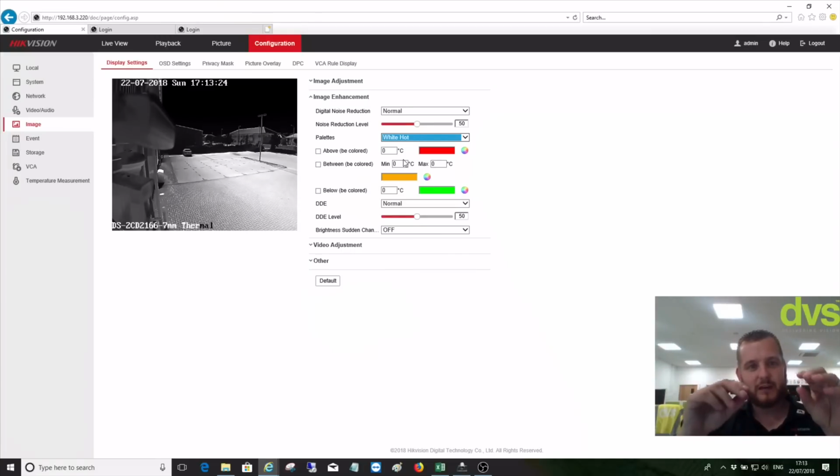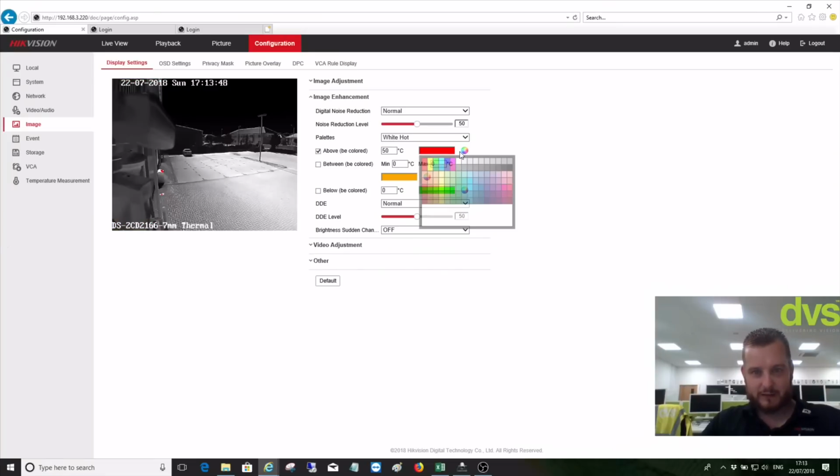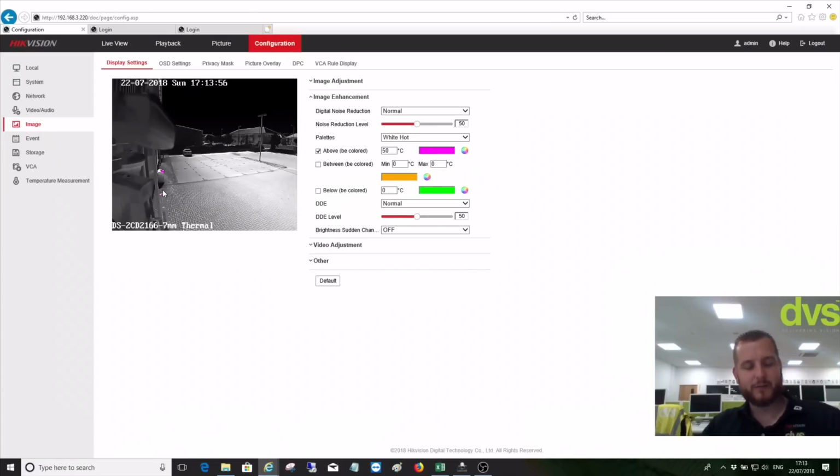different colours that are detected can be shown. So different objects that are detected can be shown in different colours depending on their temperature threshold. Now, again, this is probably quite complex and something I can go to in a separate video, but you can actually start setting up and assigning temperature ranges to different colours. So we can say the above palette, above 50 degrees needs to be in pink, for instance, and save that. So you can see there, these two objects here are coming back as above 50 degrees, and they're coming back as pink.